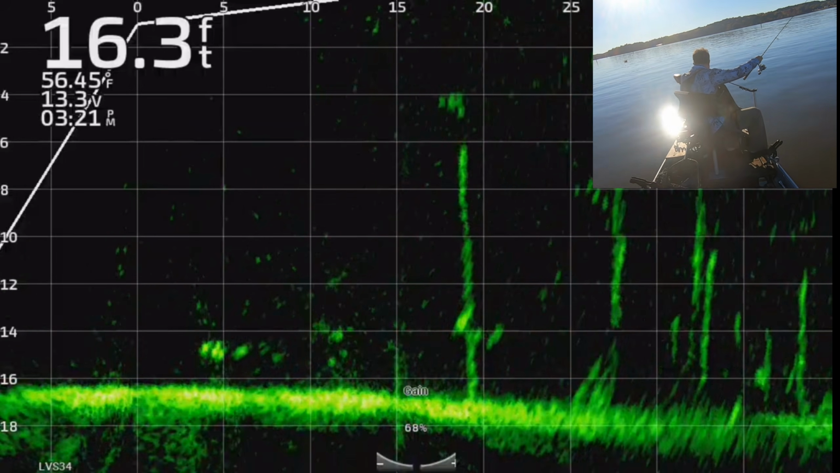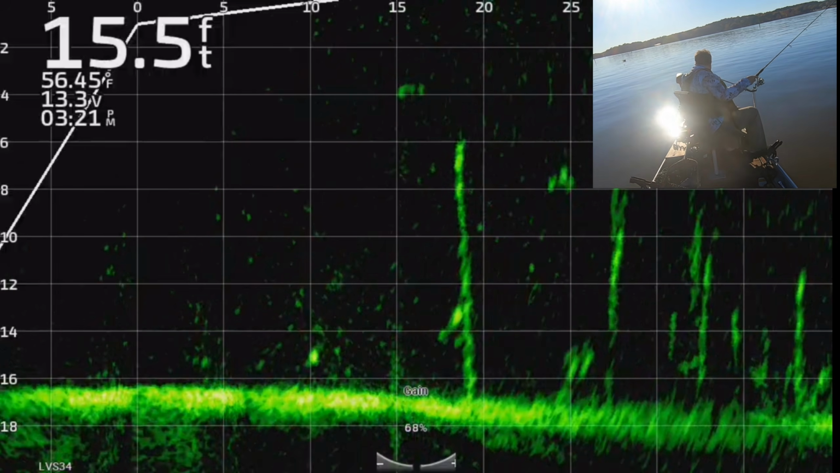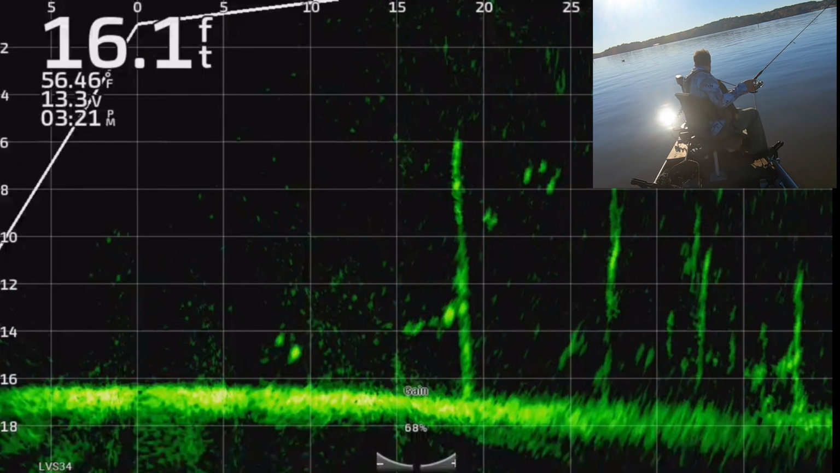Come on, come back left. You can kind of drive your jigs to get them sort of where you want them. But man, if you start out your cast at the right spot, it helps a lot.